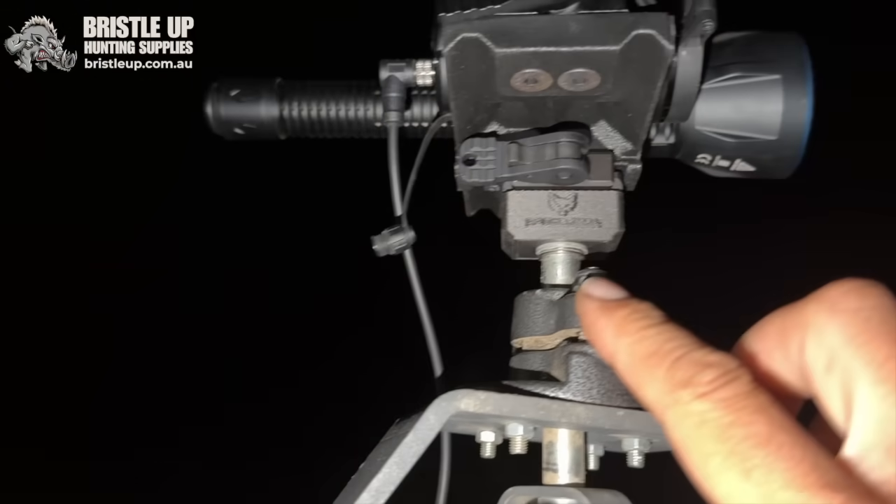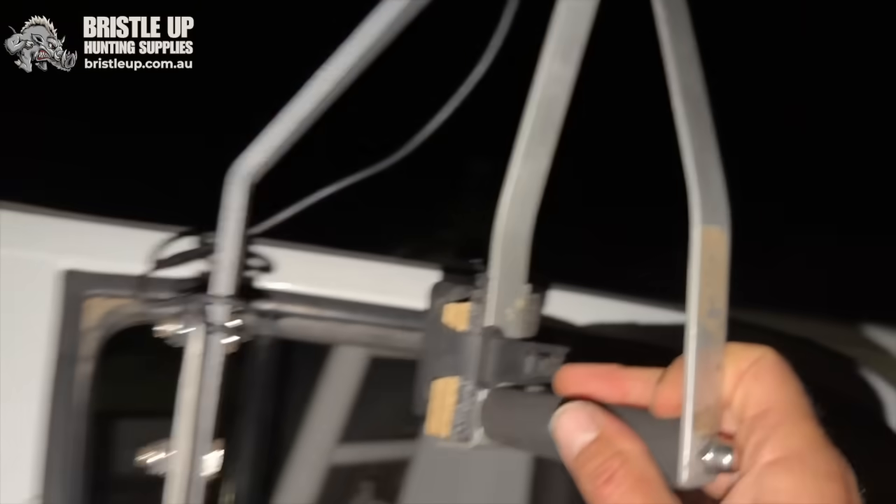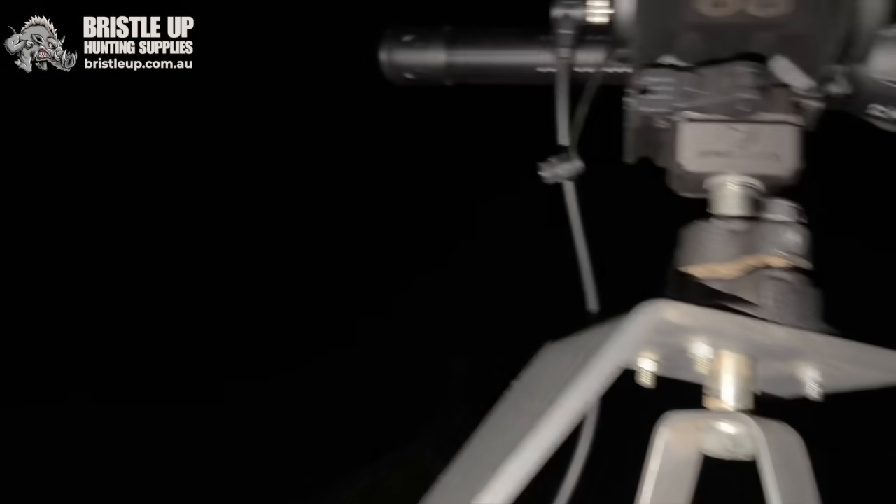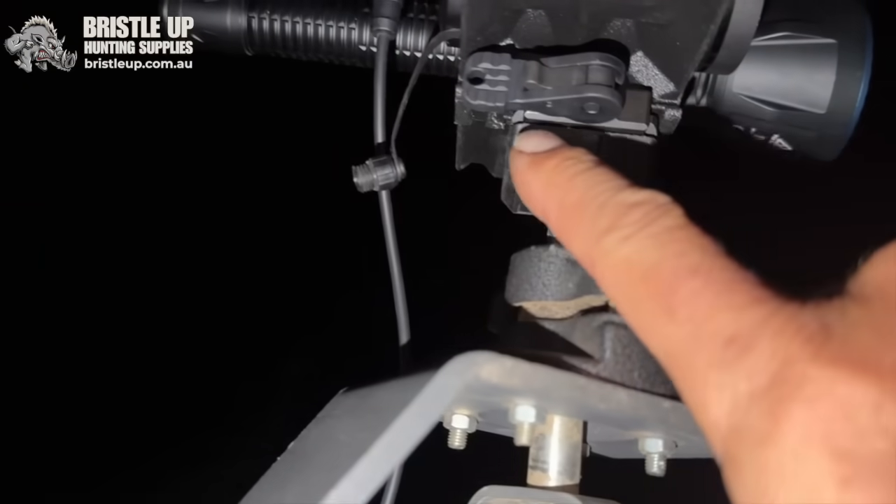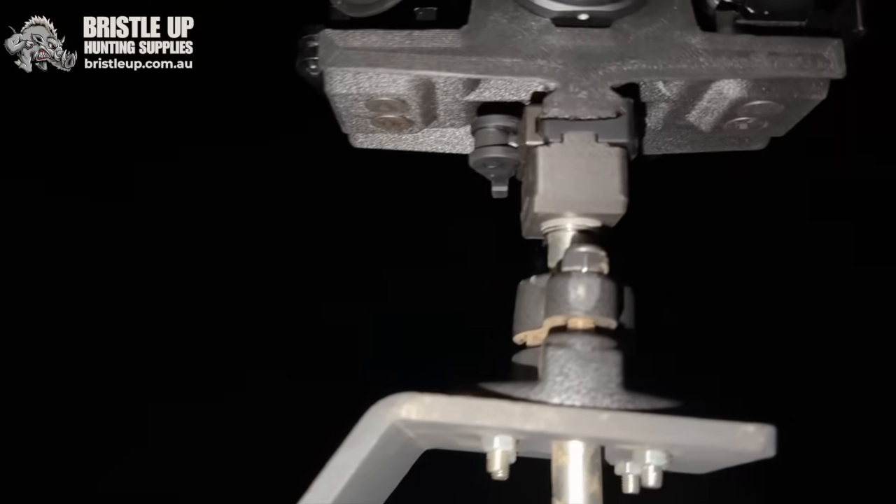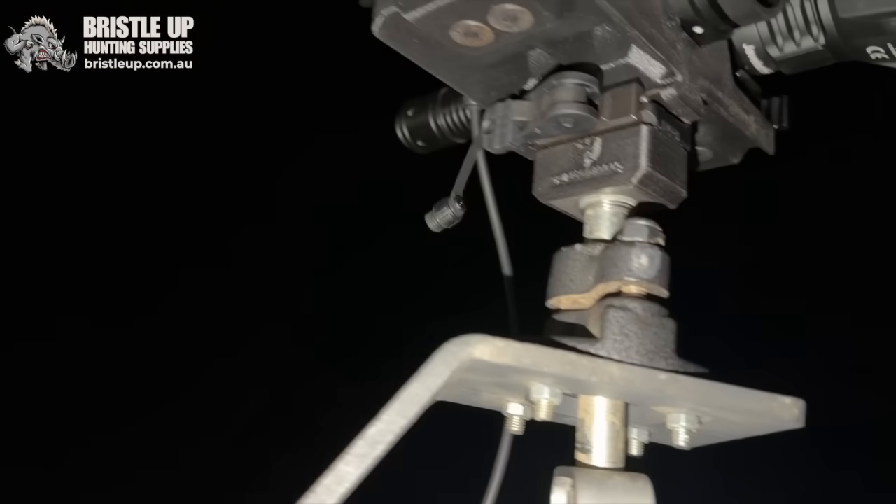Now also, Craig from GoThermal has sent me this mount here that attaches to the Smart Rest lone shooter setup on top of the spotlight handle, and then you've got an American Defense QD clamp on the top. They're very good quality clamps, and there's no way it's going to come undone like some of these other ones.